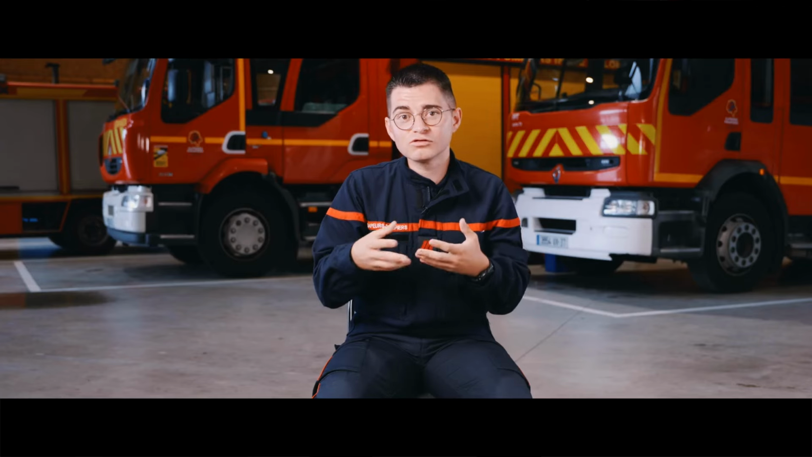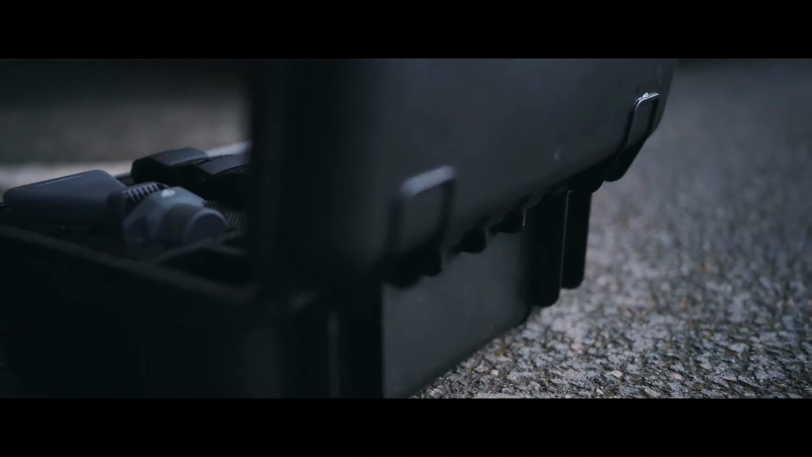In SDIS 37, the idea is to develop drone support to provide optimal operational coverage.